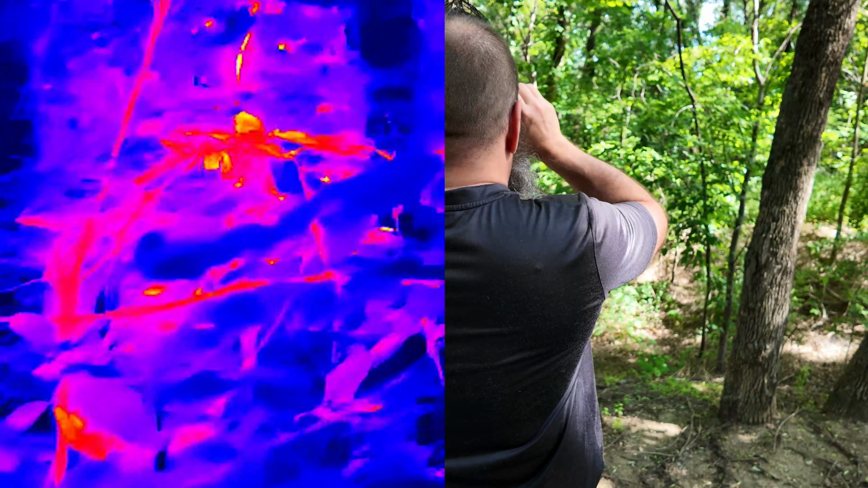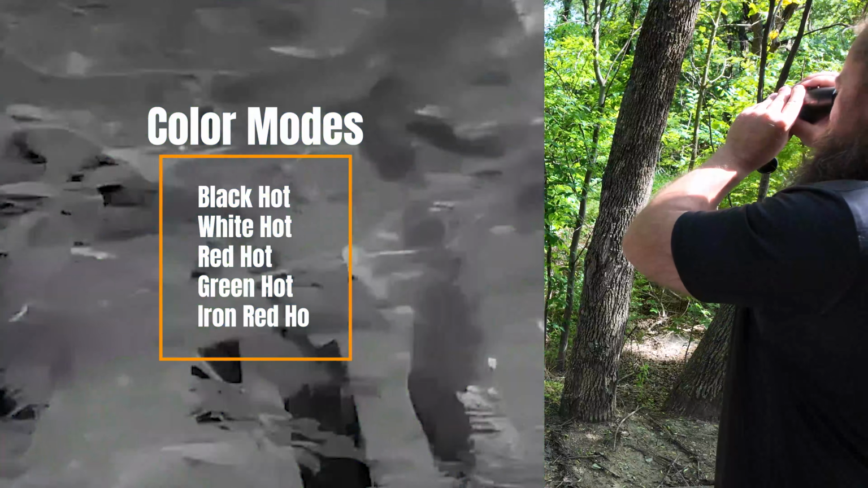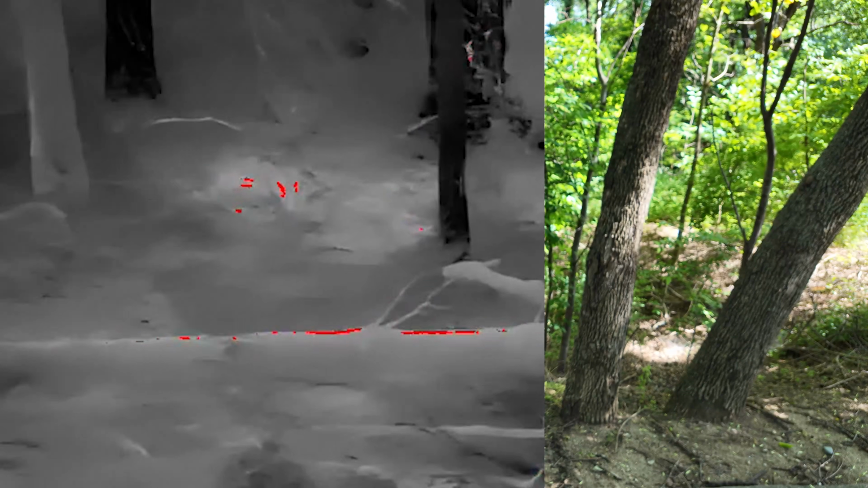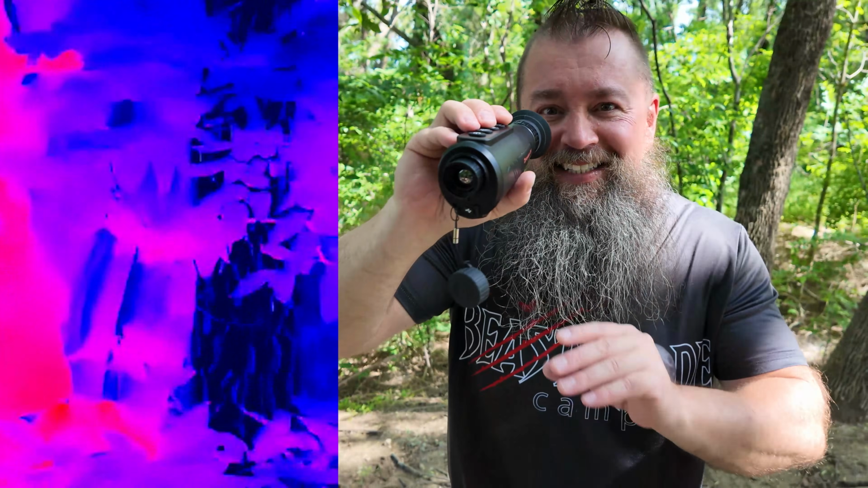Now let's switch between the colors. We got the green hot, white hot, black hot. Red hot's going to show you just faint images. And my favorite, the iron red hot.